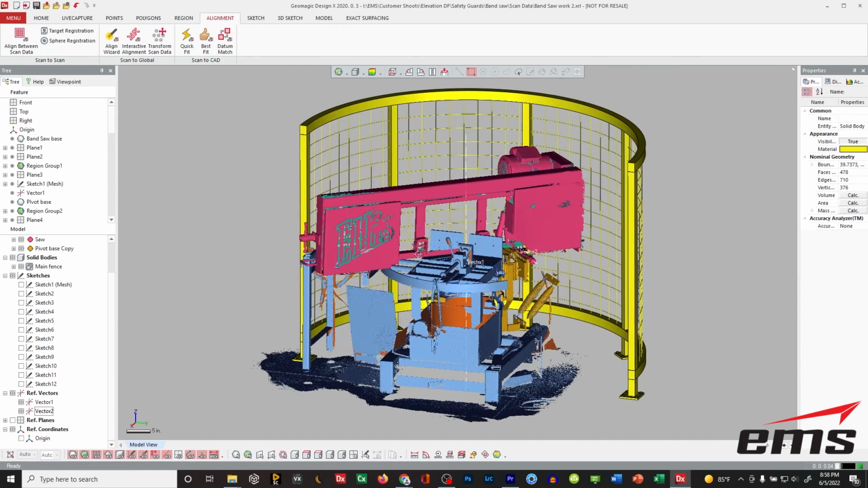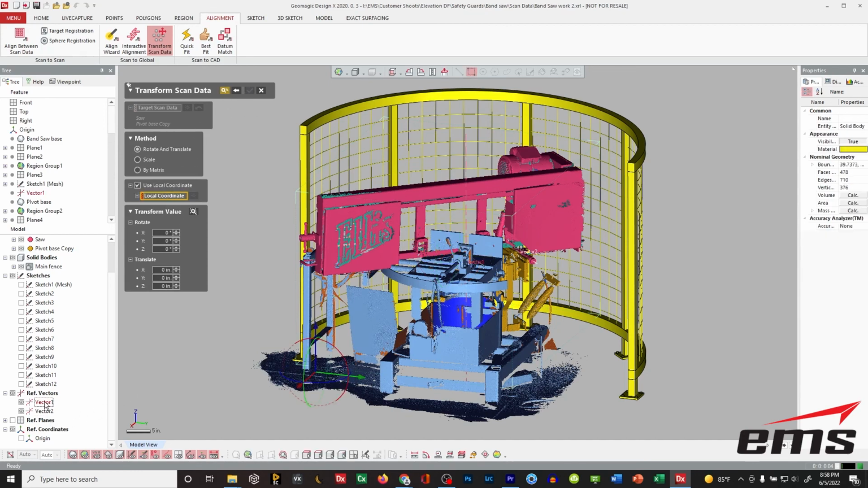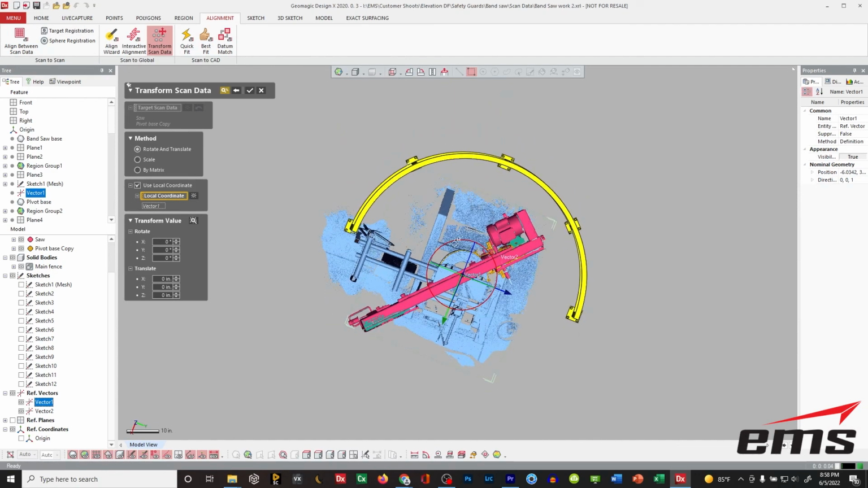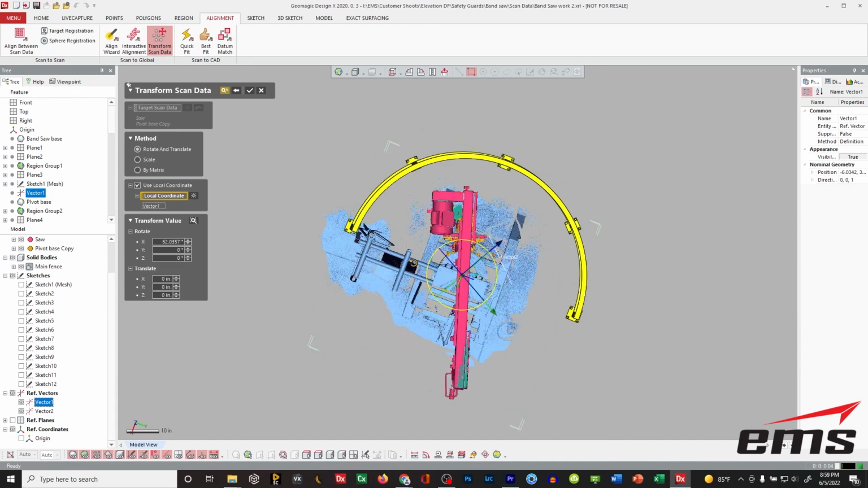And then what we're going to do next is the same command, but this time we're going to pick the saw, and we're going to pick the pivot base here, kind of what the saw head mounts to. And this time we're going to rotate around vector 1. And let's come up here in the top view. And now when we rotate, you can see we're rotating this way. So we want to see the swing of the saw and make sure, whatever our lowest degree angle is, it'll still swing around and not hit the fence behind it.